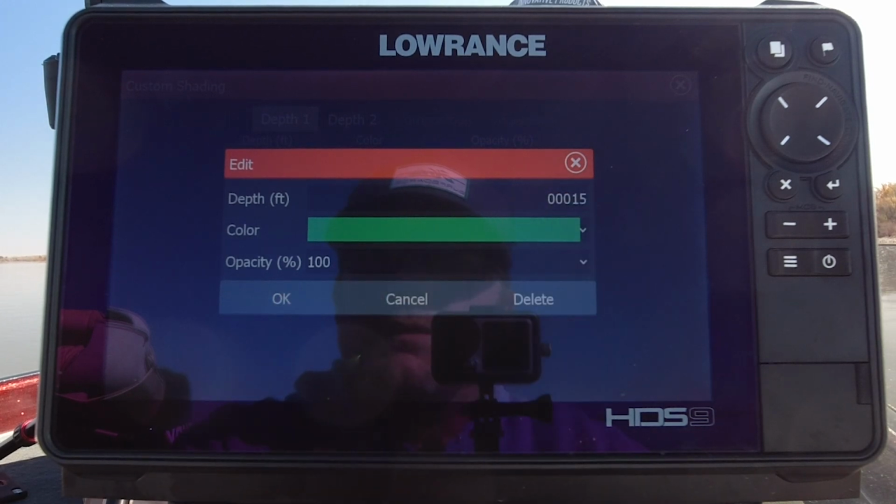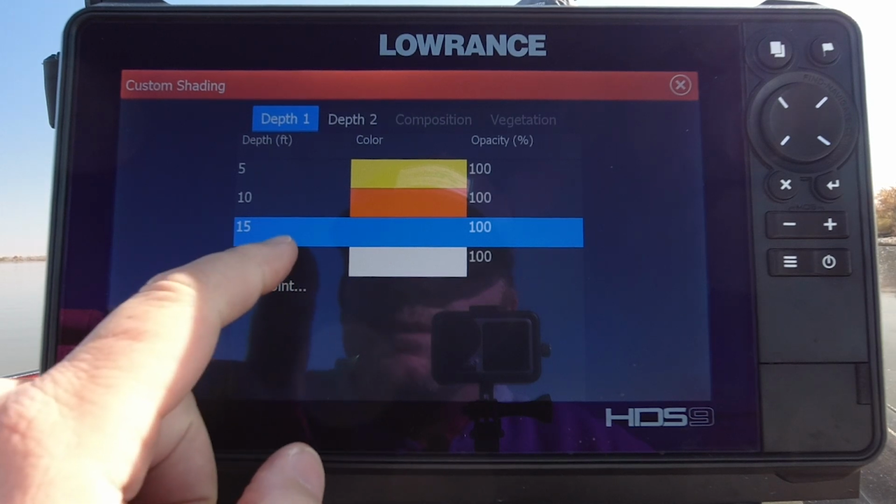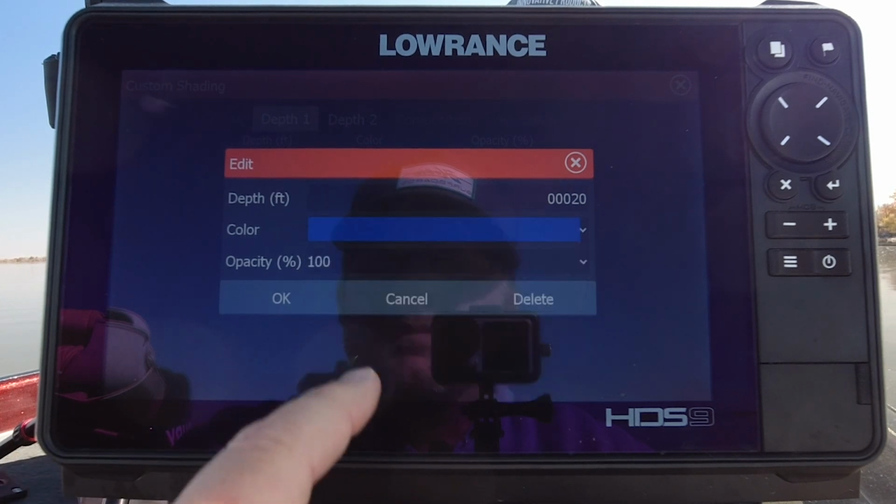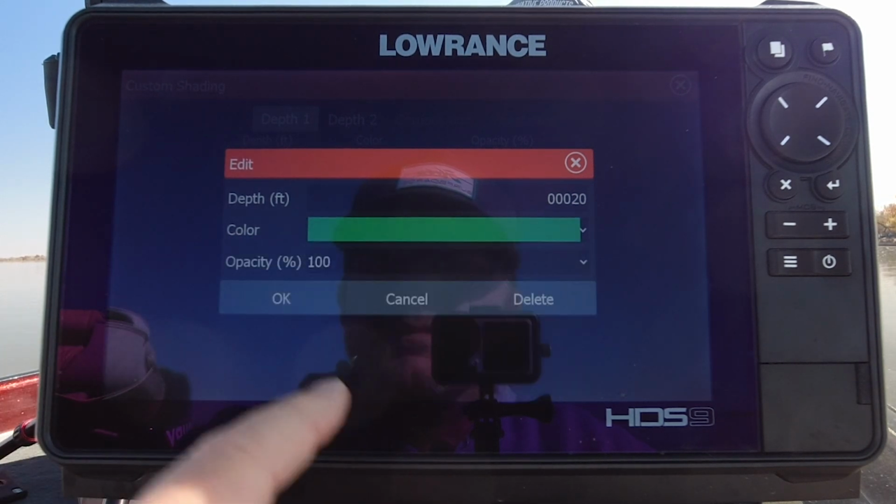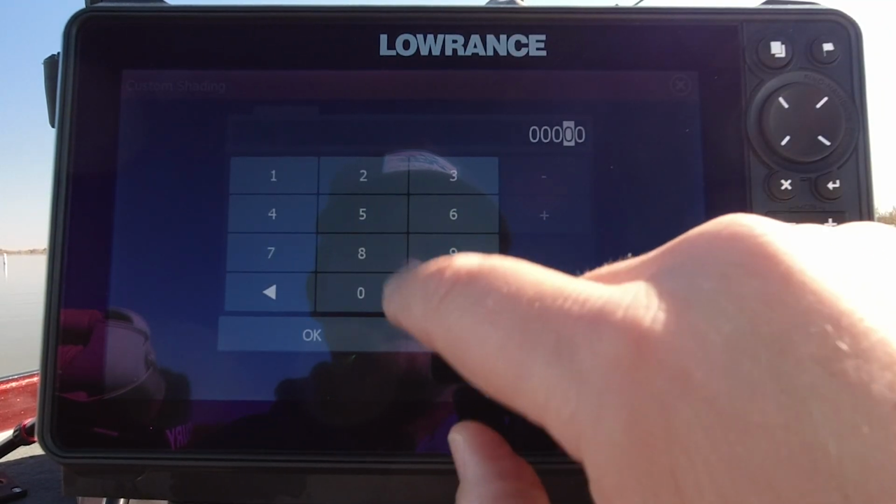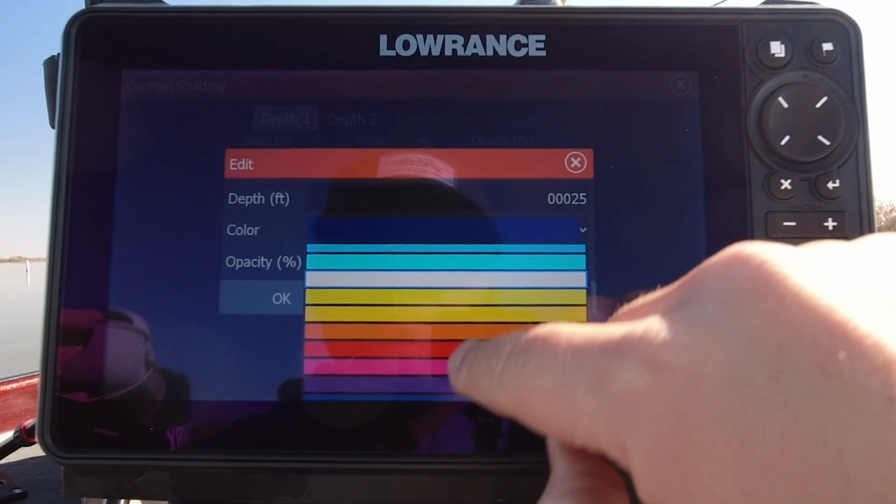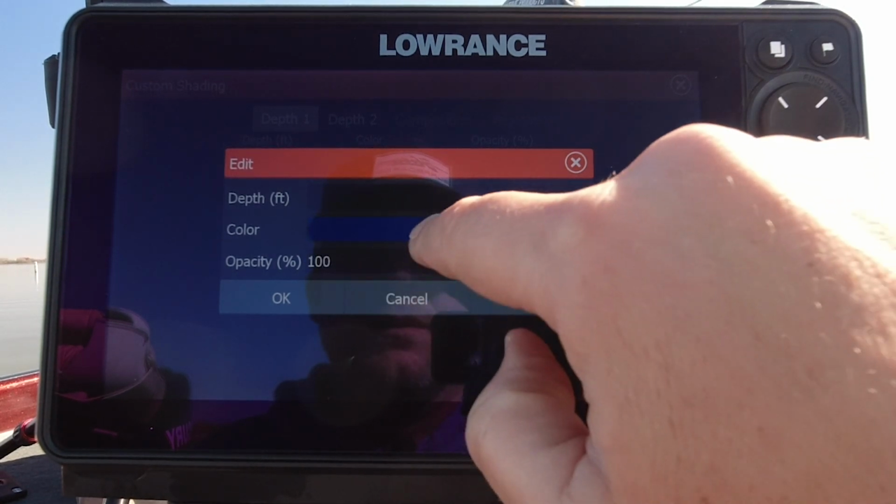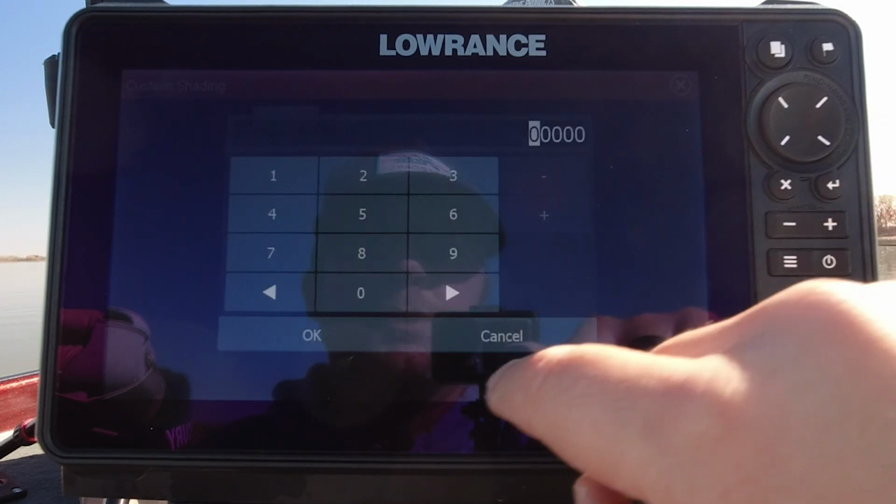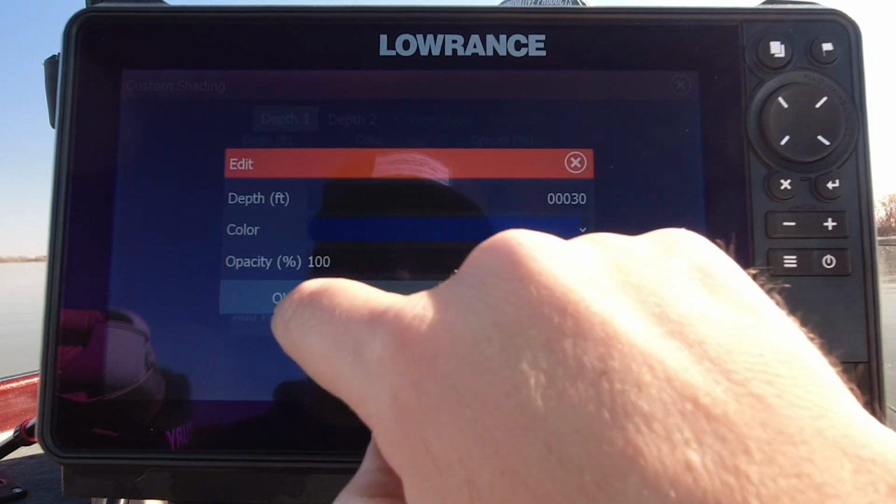Again, we can see right here our 15 foot. We're going to change that color over to red. Our fourth point is 15 foot to 20. And we're going to add a couple of more points here. So we're going to 20 foot to 25, keeping in our 5-foot increments. And we're going to add one more point, so 25 to 30-foot range here. We're going to make that blue.